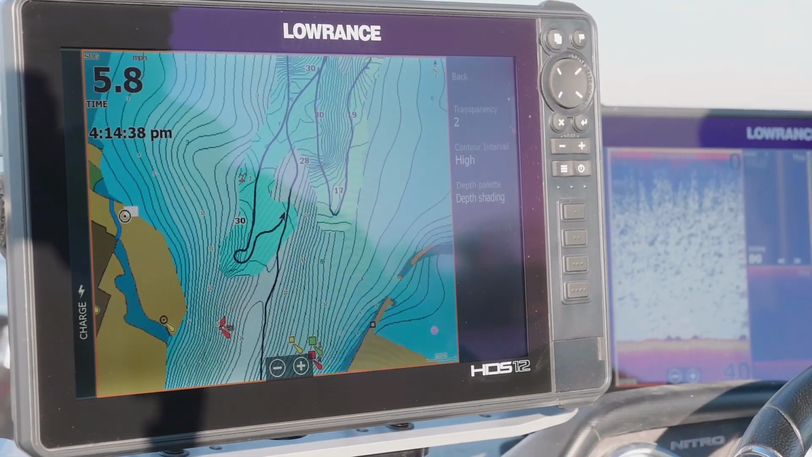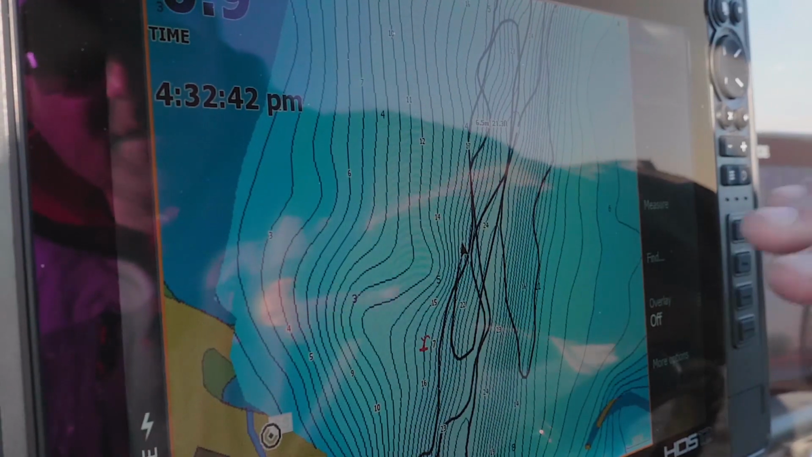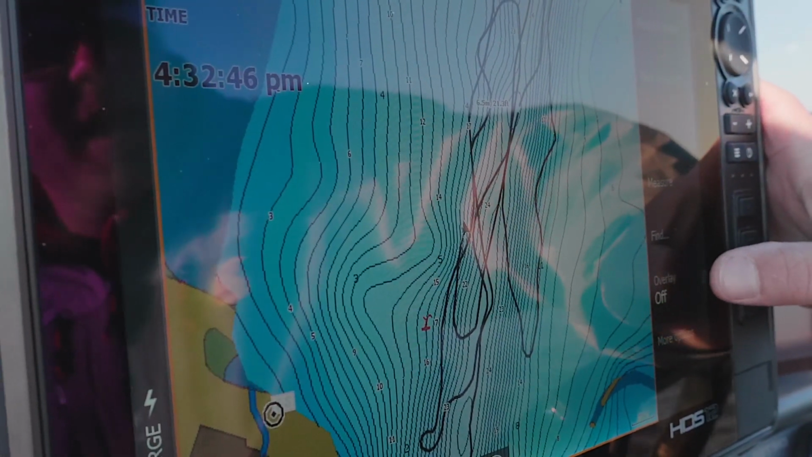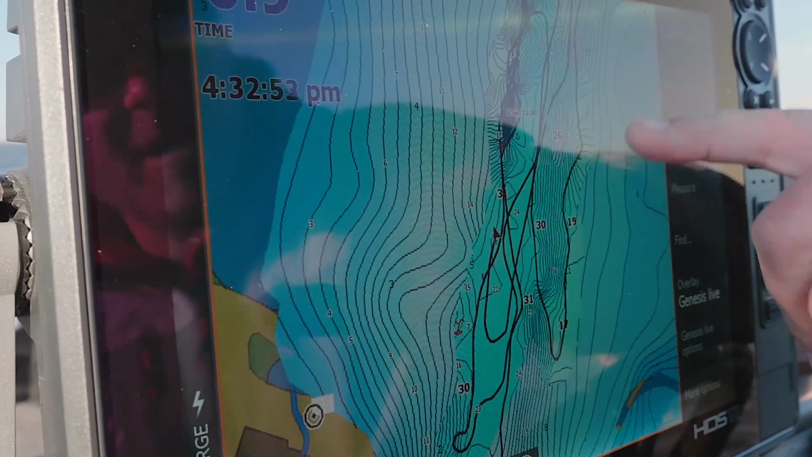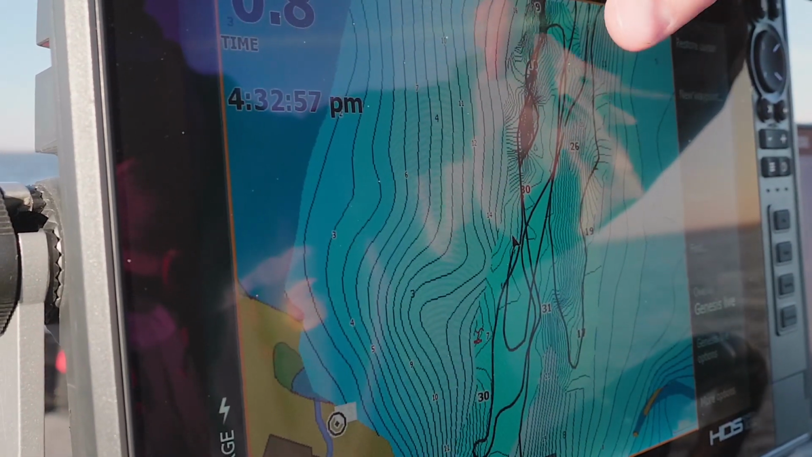Now, of course, it's going to show the break on both sides of the river channel, and everything's going to be somewhat similar. And it's really simple to do this. Basically, all you're doing is going into overlay, and Genesis Live will be a feature. But you can see how much different this looks versus the mapping that was actually on there.